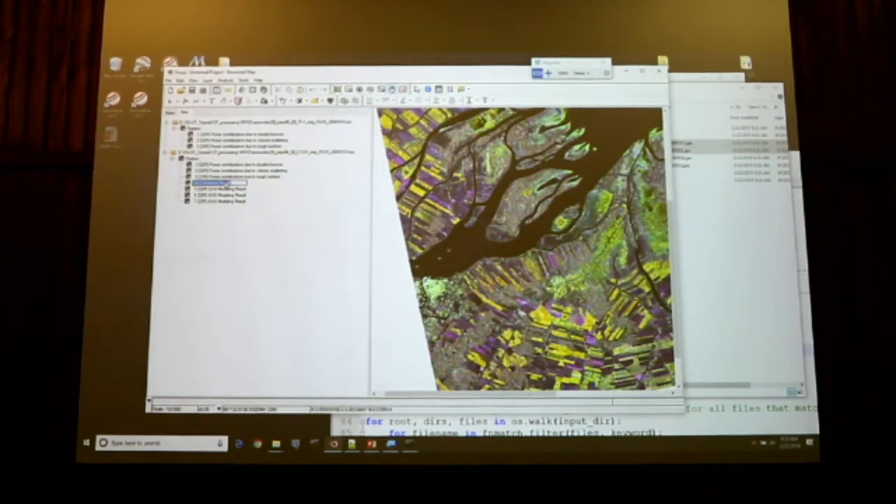So here in my channel 4, I have the span, so I will just quickly rename them. Here in channel 5, this is the fraction of double bounce. In my channel 6, this is the fraction of volume. And channel 7 is the fraction of surface scattering.